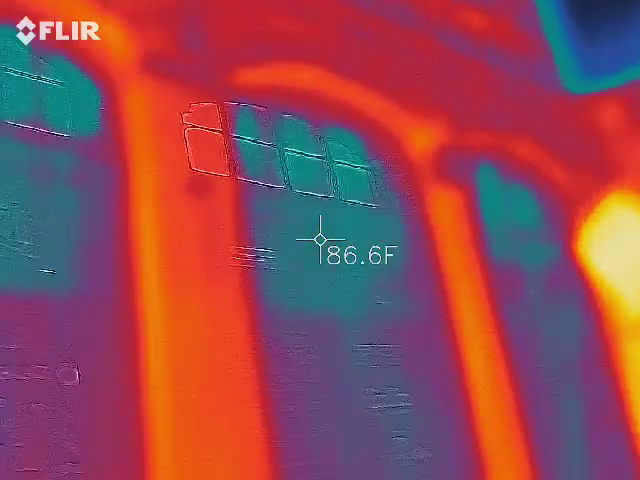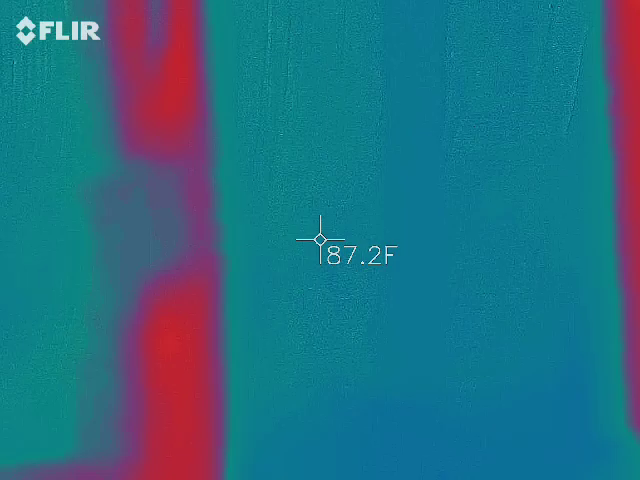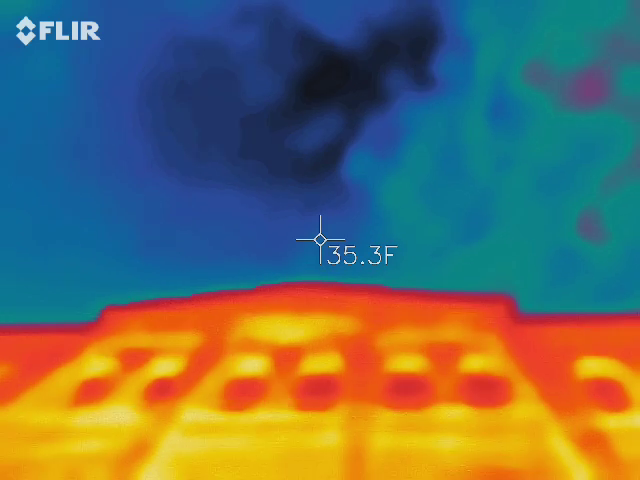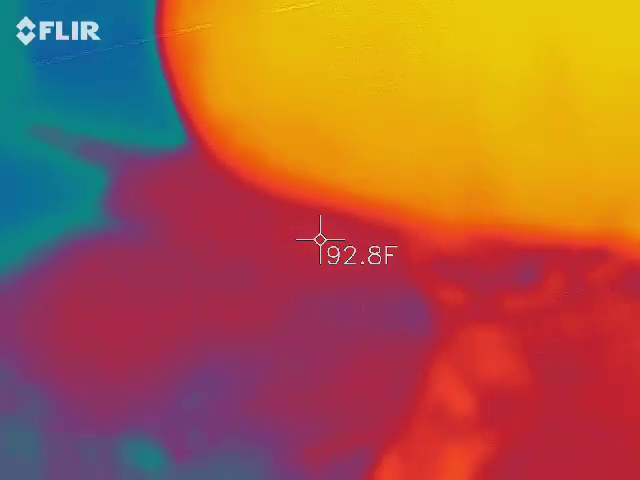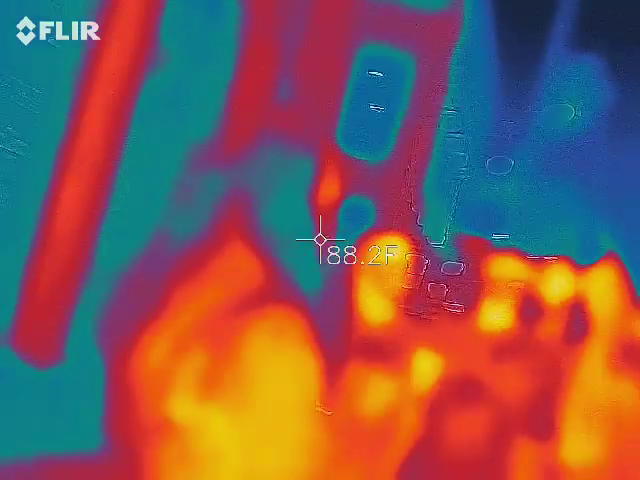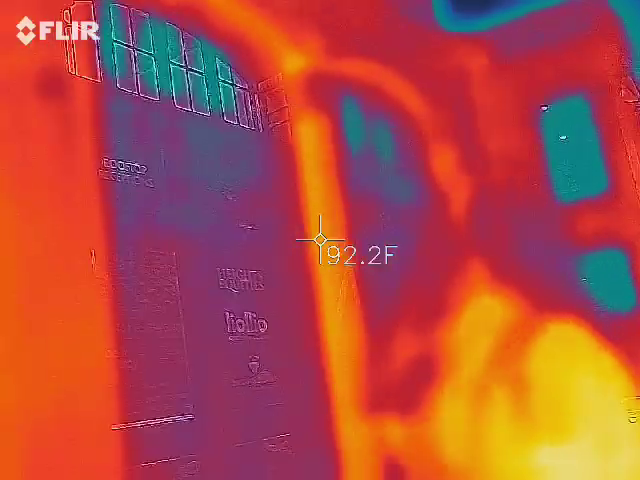57 to 86. That's a 29 degree difference. Yeah, it's pretty weird. That's pretty crazy. I don't know if it'll do it that far up or not. Mine, will it? Yeah, it won't do it. 35. It's just sky. You can't zoom in. It all blurs together when you get that high up. The structure. A little tiny 29 degrees.